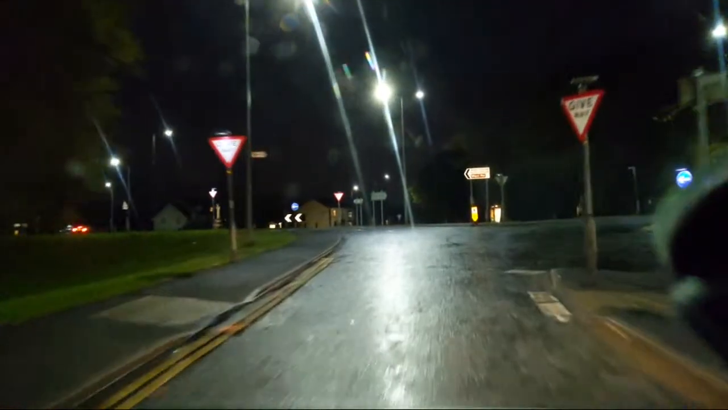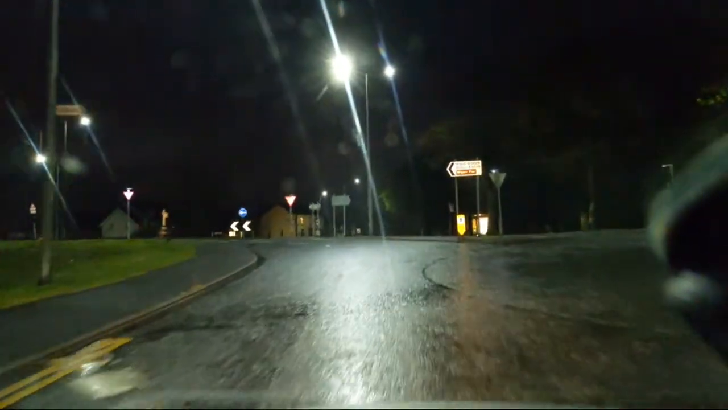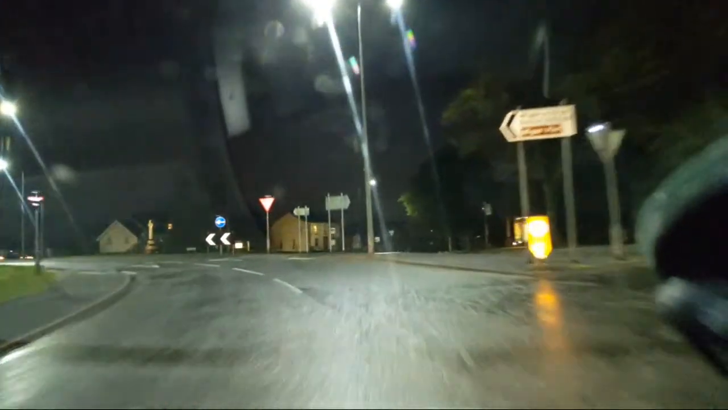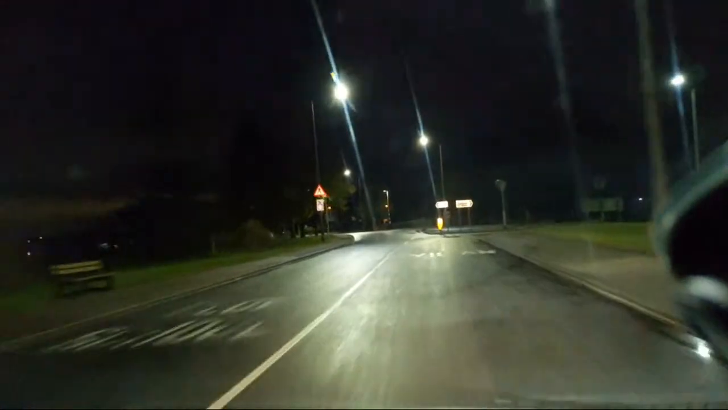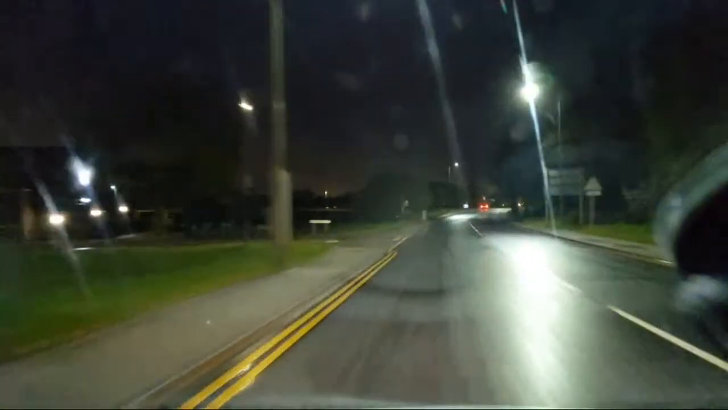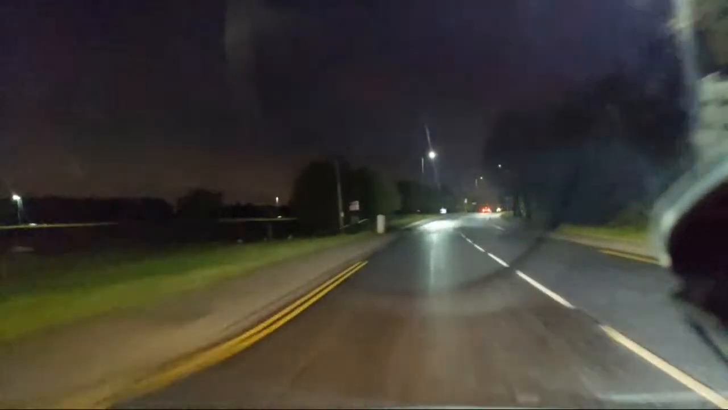So we'll slow down, but they're going around that way. Anyone coming around this way? Pedestrians, cyclists, anything? No. So we're all right here. Got this basically U-bend, and then we're out the other side, heading towards Dangerous Corner.